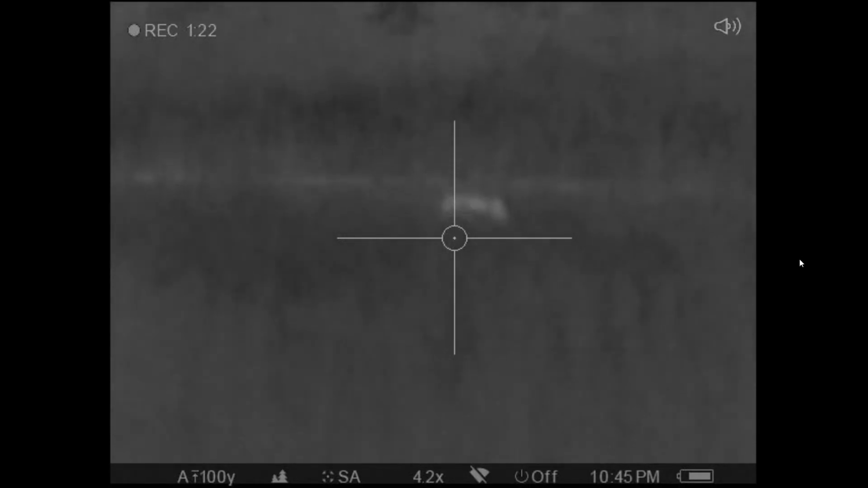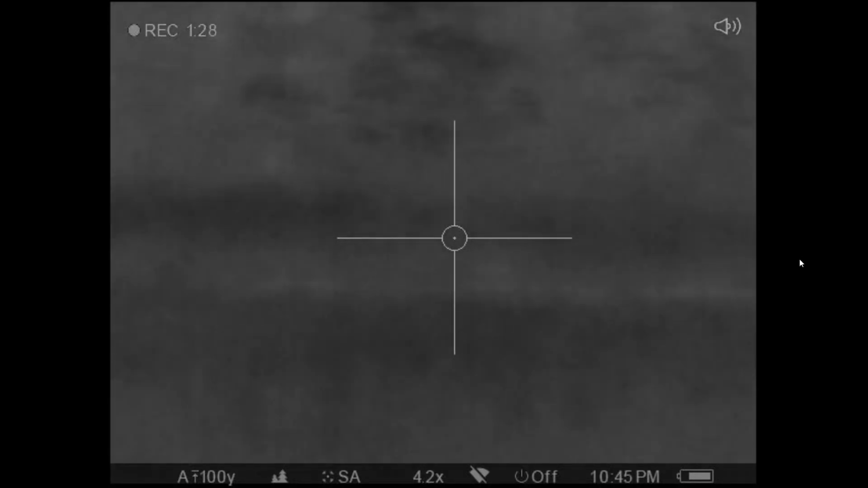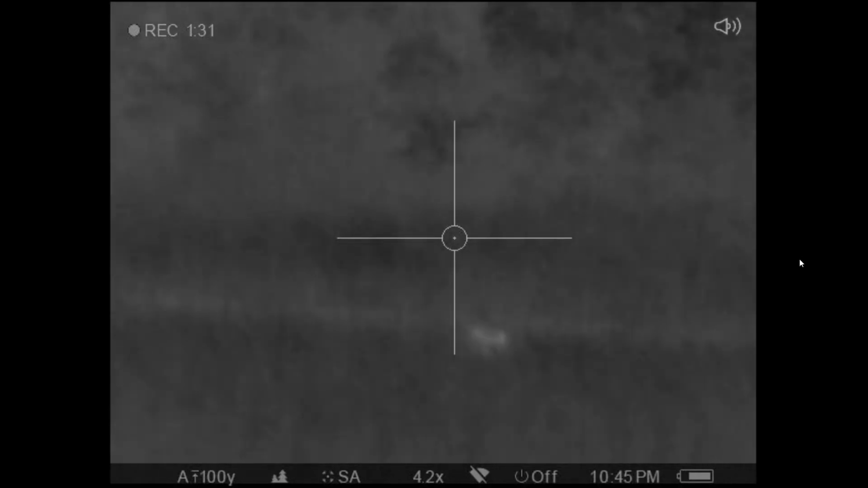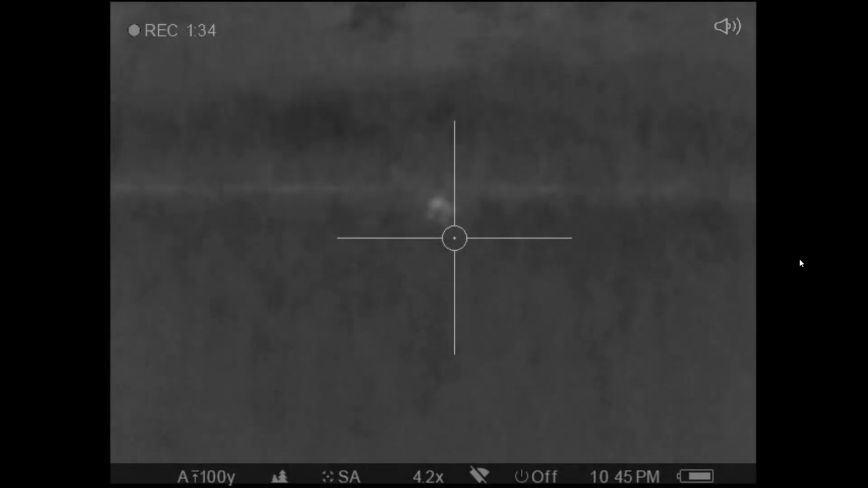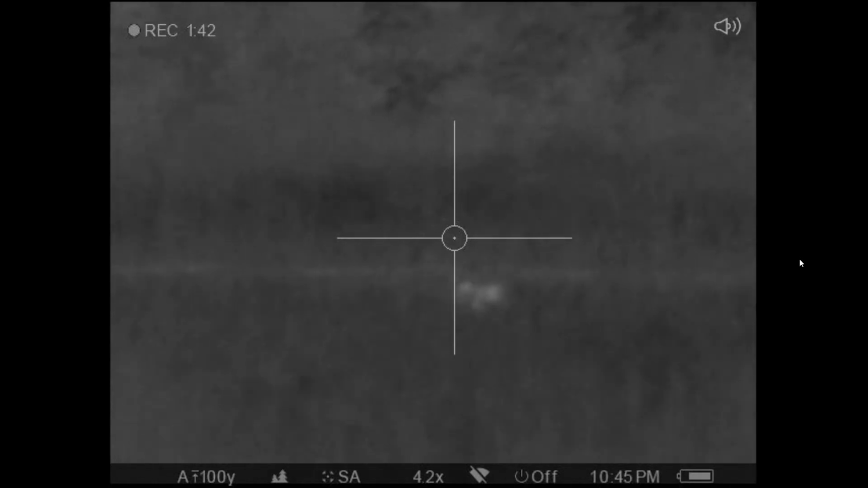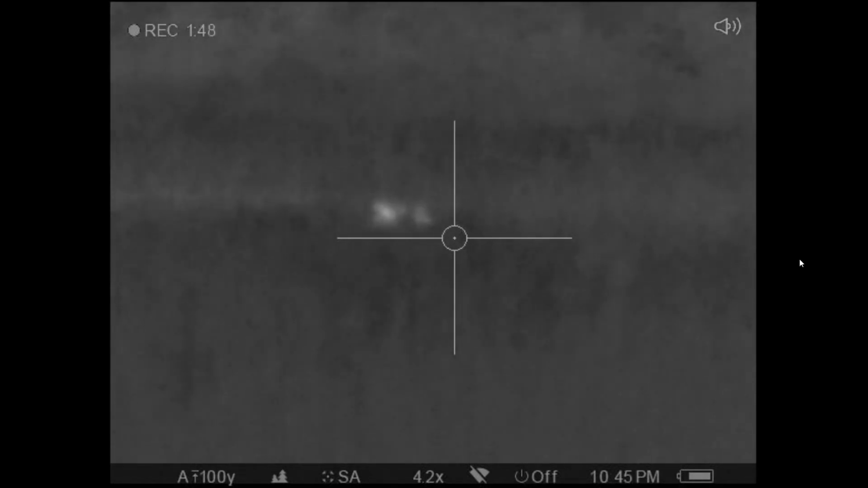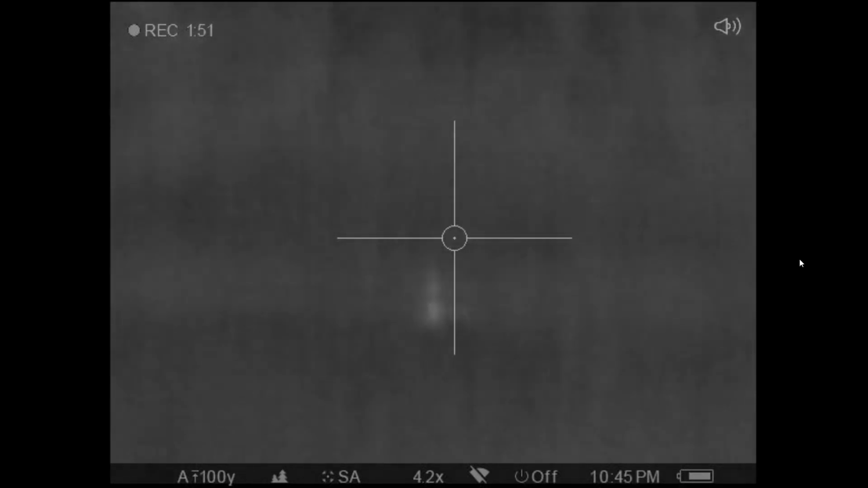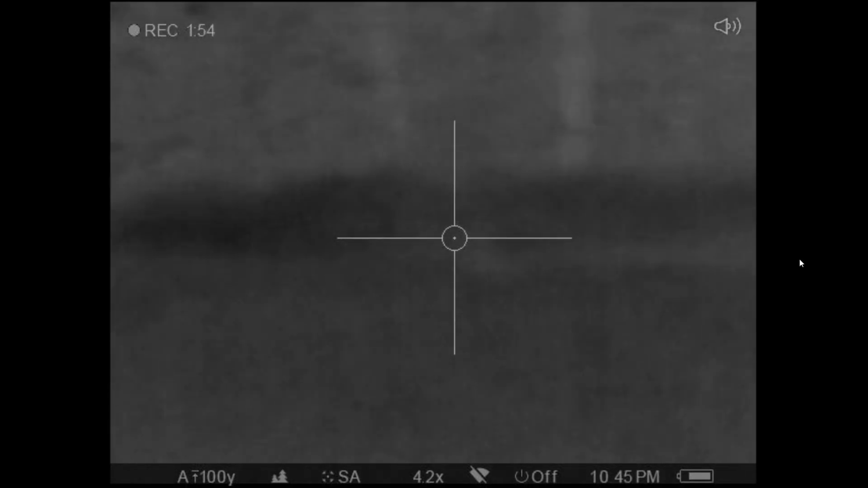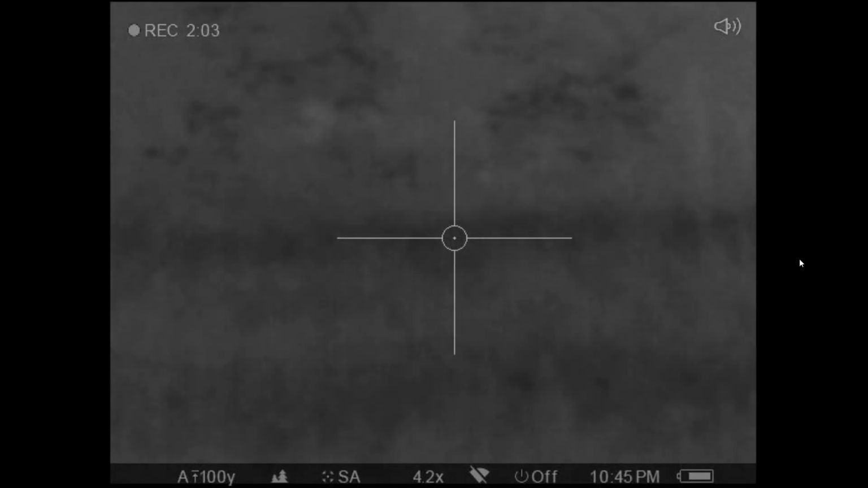No idea that water was that dadgum deep, or that he was even in it. And the videos are blurry because we're shooting through standing weeds, some of the worst hunting conditions you can imagine. See, that hog's not very bright. He's completely in the weeds. He's also completely dead now, so that did him in. But anyhow, that is Texas hog hunting.